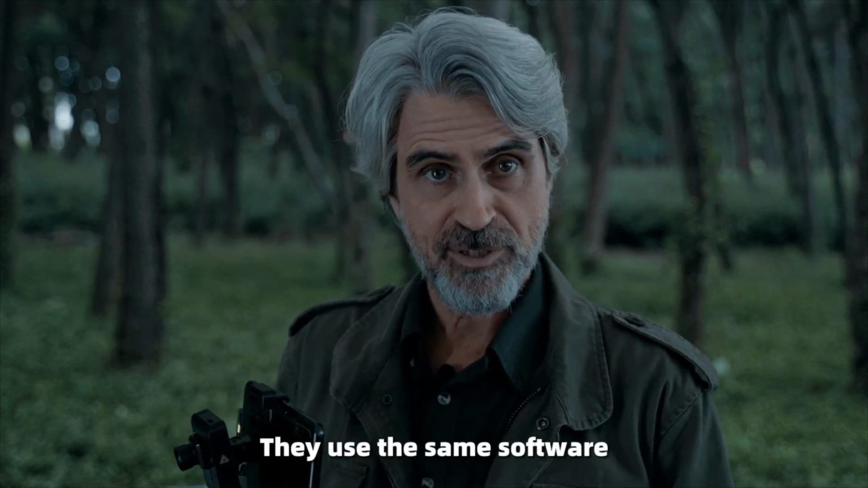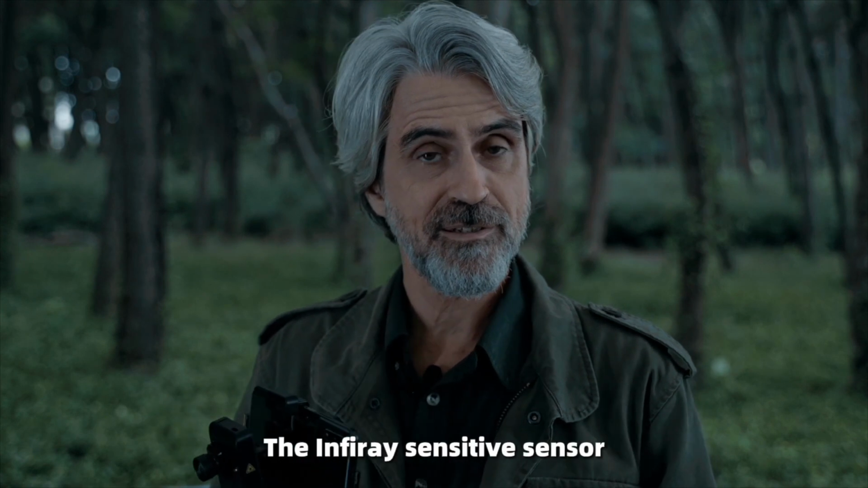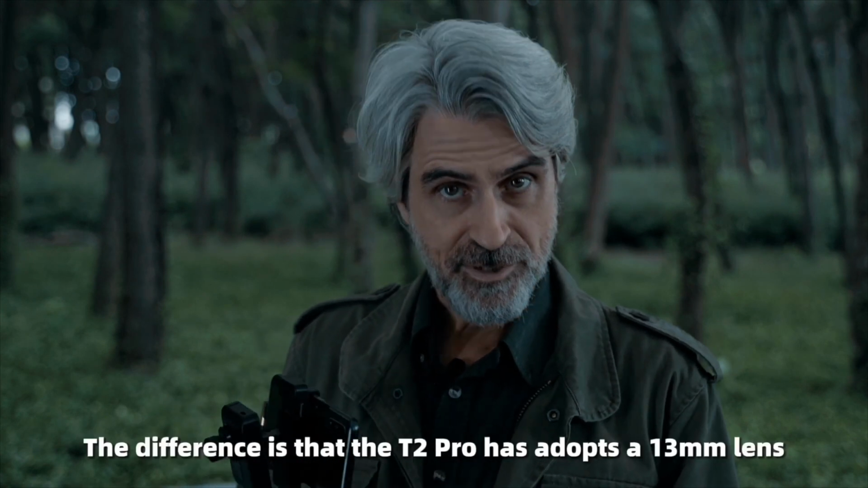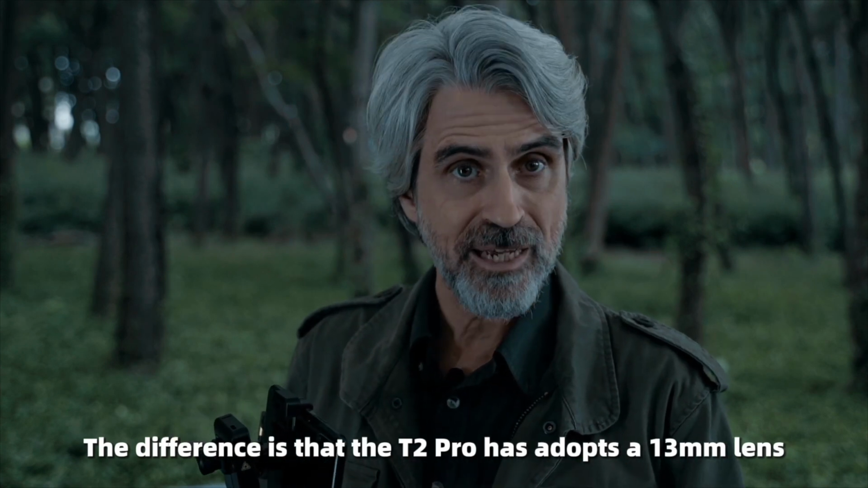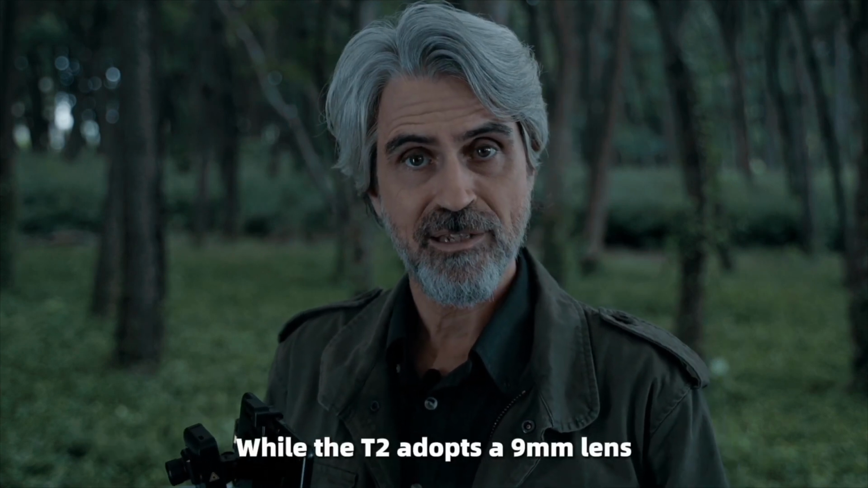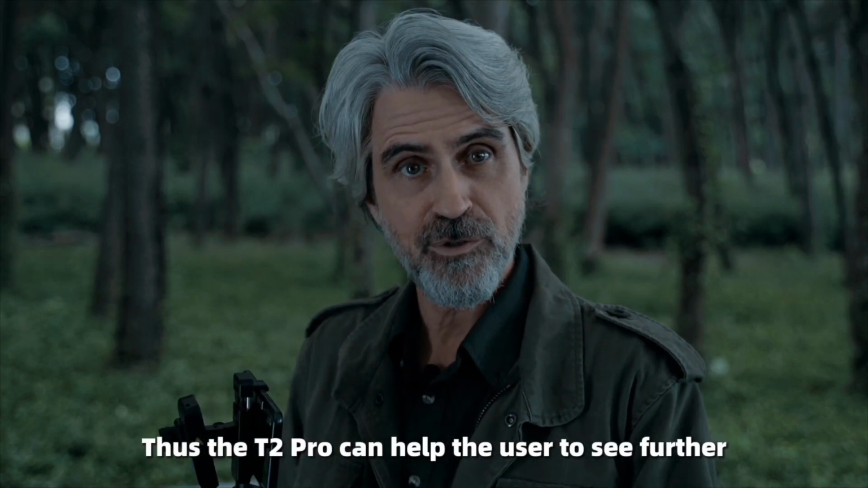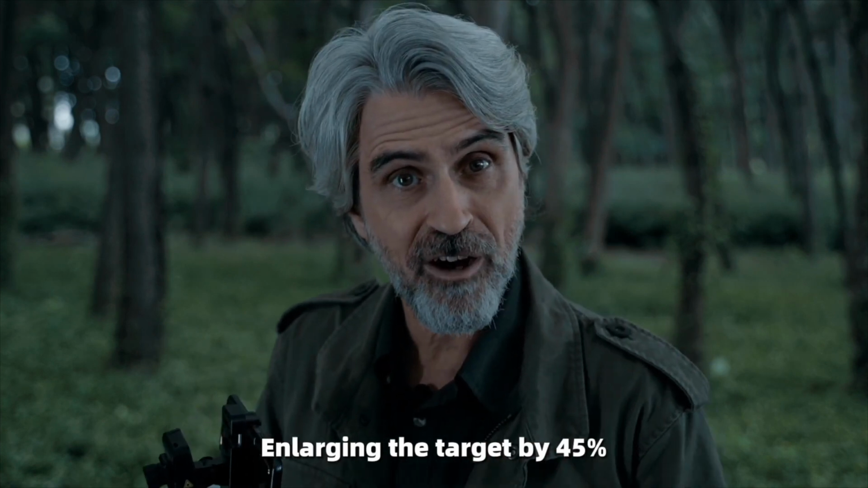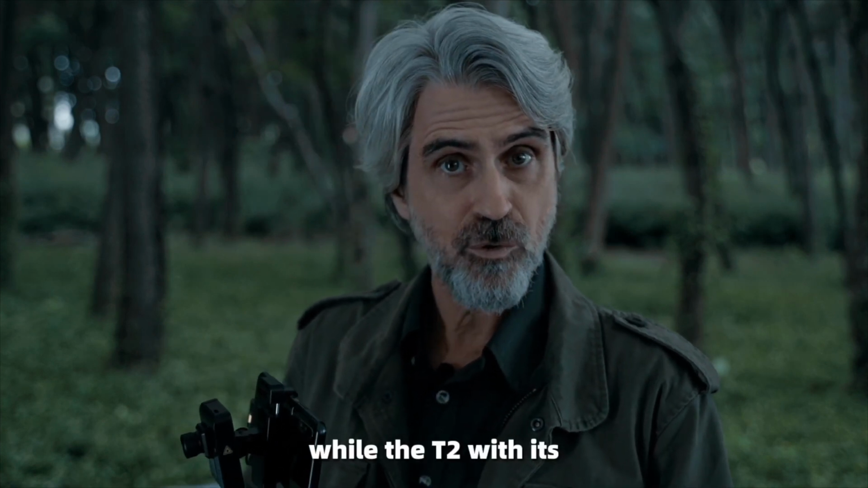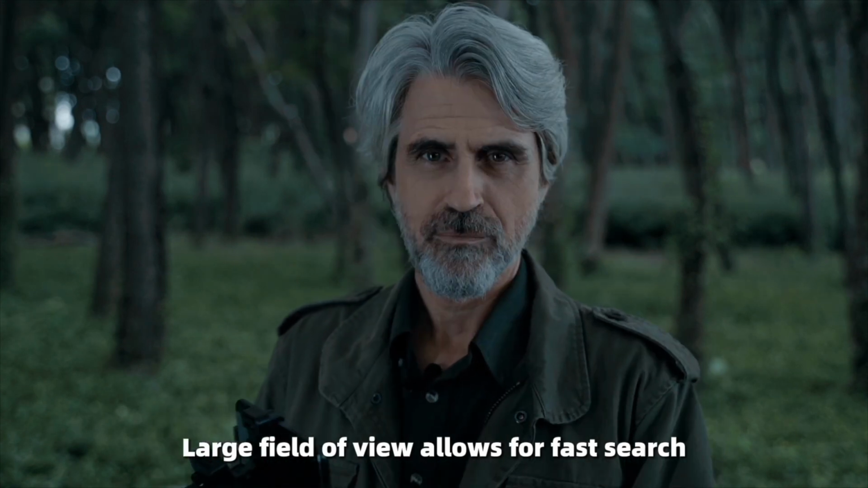They use the same software, and their hardware both adopt the infrared sensitive sensor. The difference is that the T2 Pro has a 13mm lens, while the T2 has a 9mm lens. Thus, the T2 Pro can help the user to see further, enlarging the target by 45%, while the T2, with its large field of view, allows for fast search.